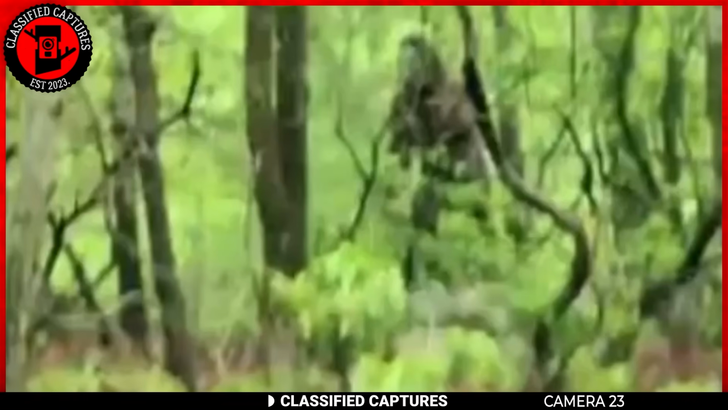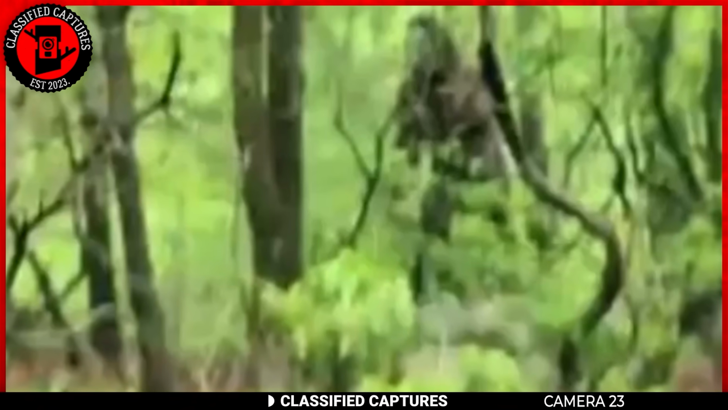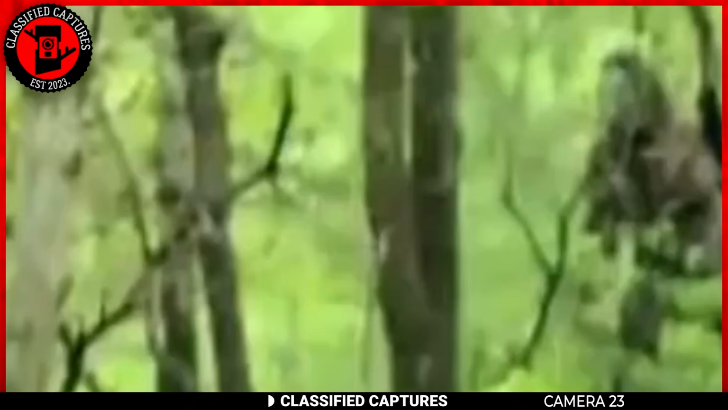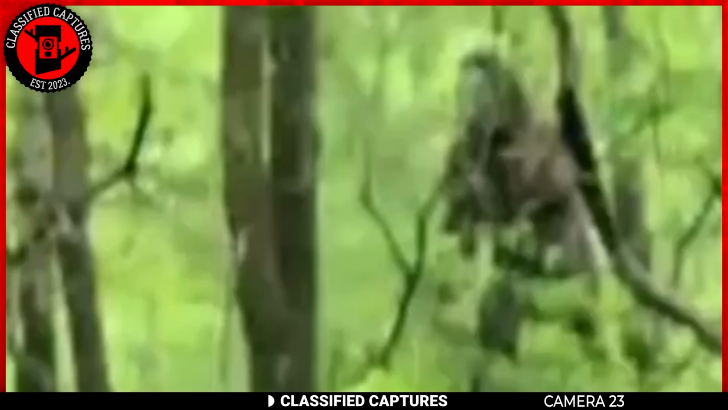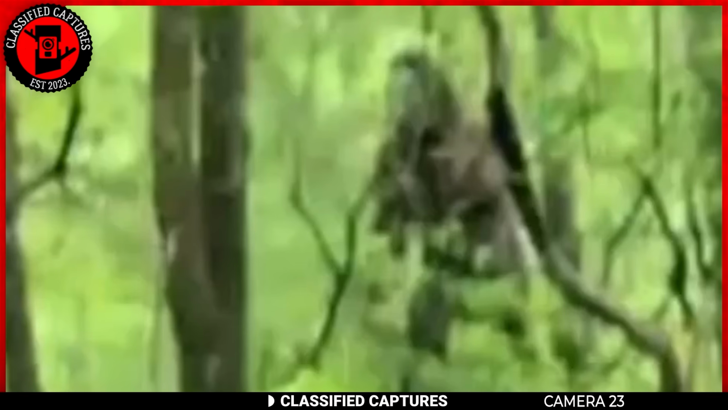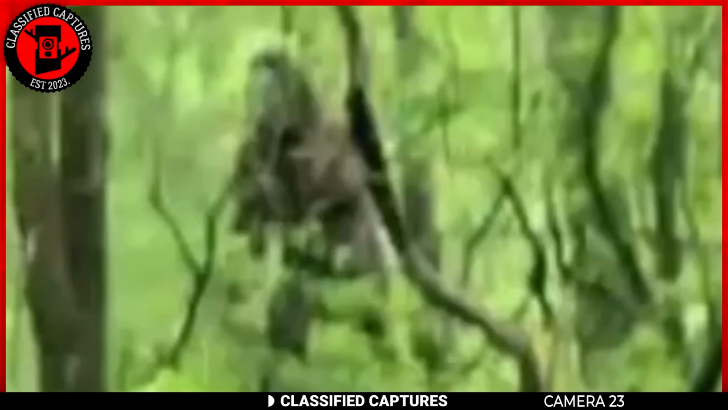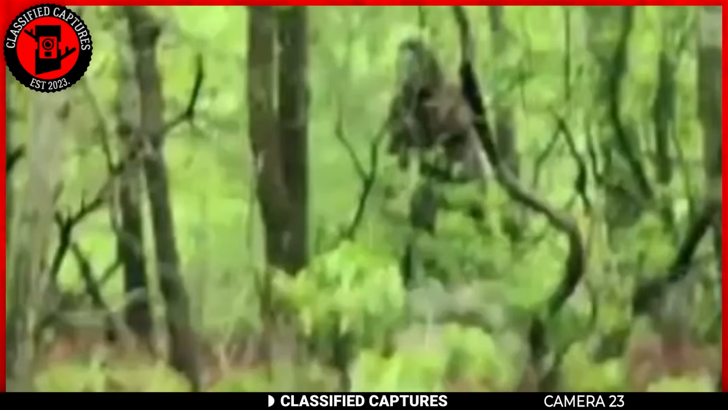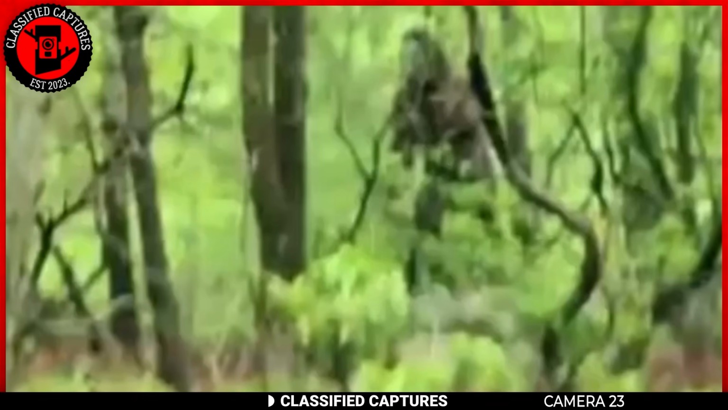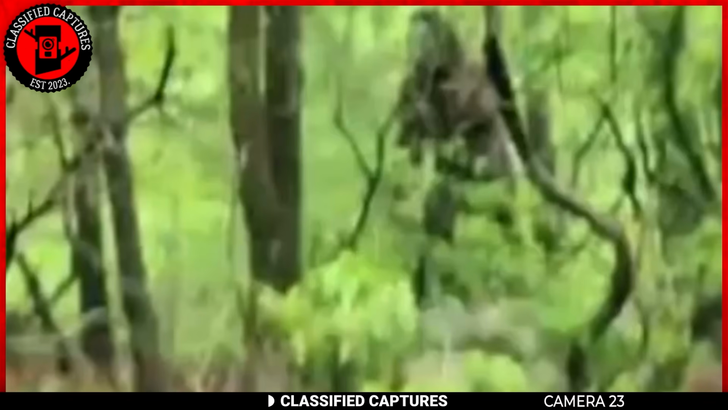A hunter was out in the woods tracking deer when he suddenly saw something strange walking just meters away from him. Completely stunned by the sight, he quickly gathered his composure and managed to take this picture. The creature, estimated to be 8 feet tall or even more, casually strolled by. Take a good look. Most people are convinced it's Bigfoot. Naturally, with all the recent Bigfoot clips, everyone's wondering if this is the real deal.